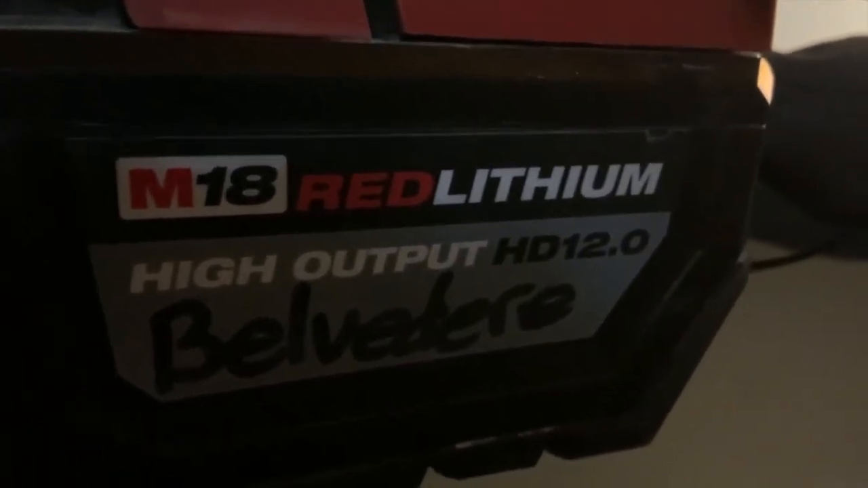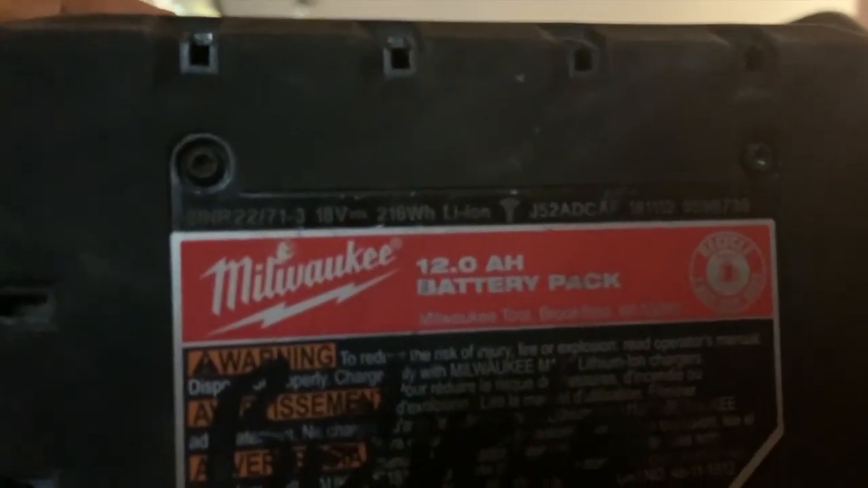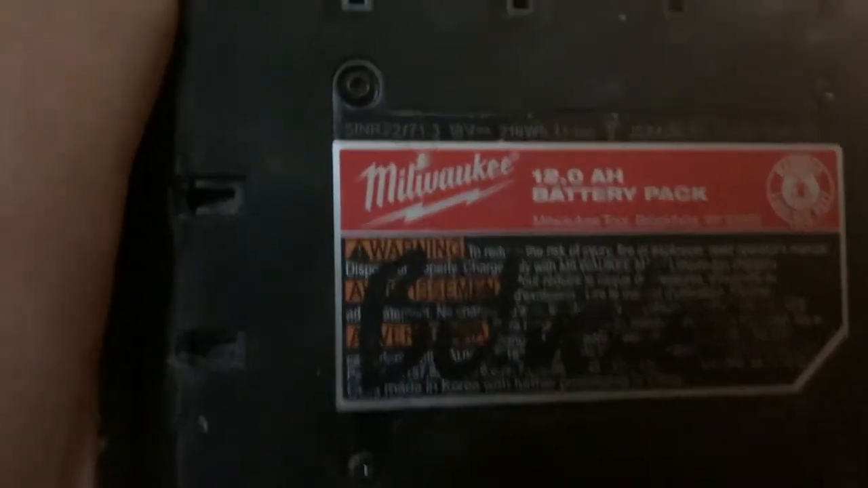This is the mother of the Milwaukee line battery, the M18 HD 12 amp battery. Let's take a look at this. It is a full 216 watt hours. I don't know if you can zoom in. Focus. There we go. 18 volt, 216 watt hour lithium ion battery. And of course, we put the USB 12 VDC converter on there, and it is plugged into the sweater.